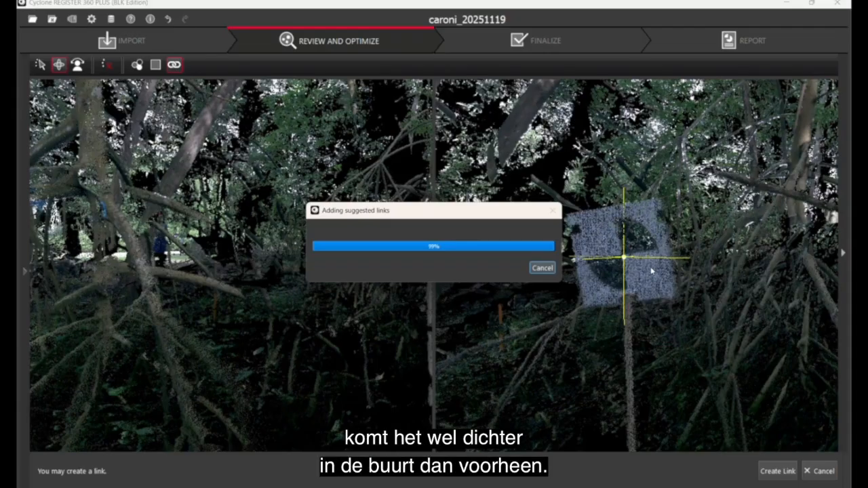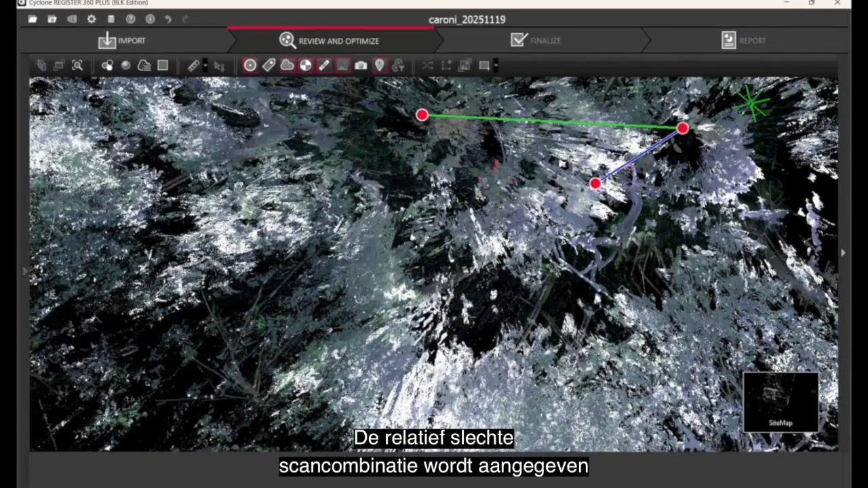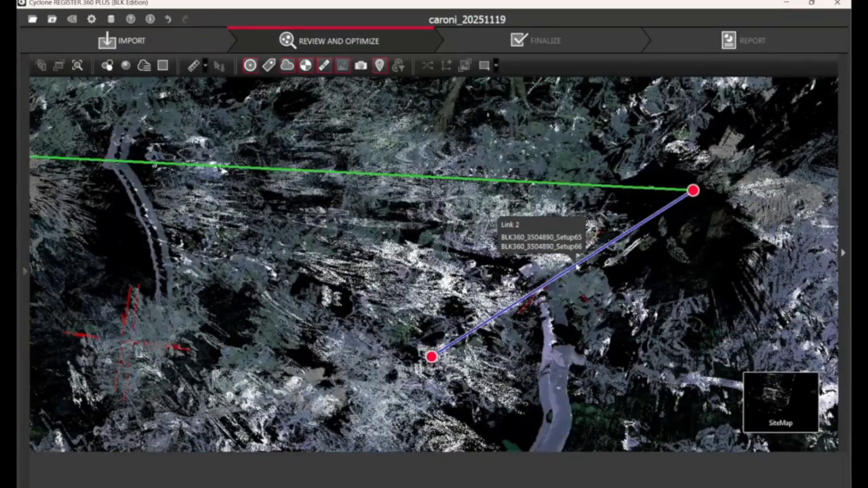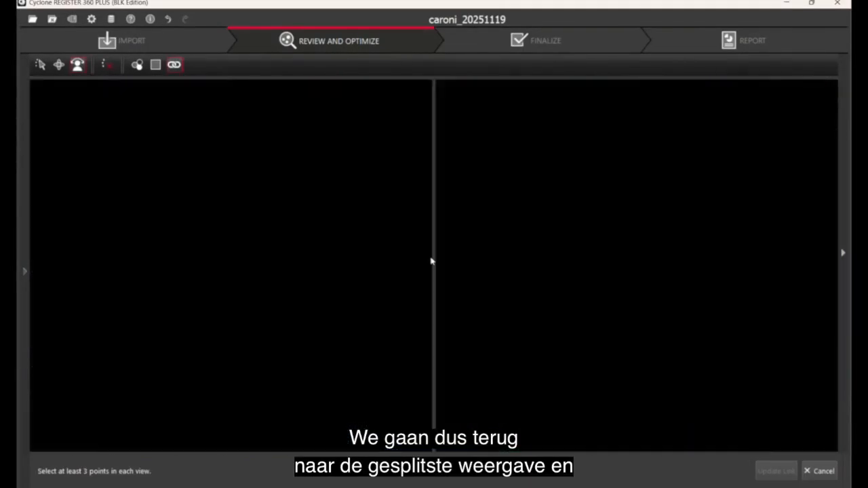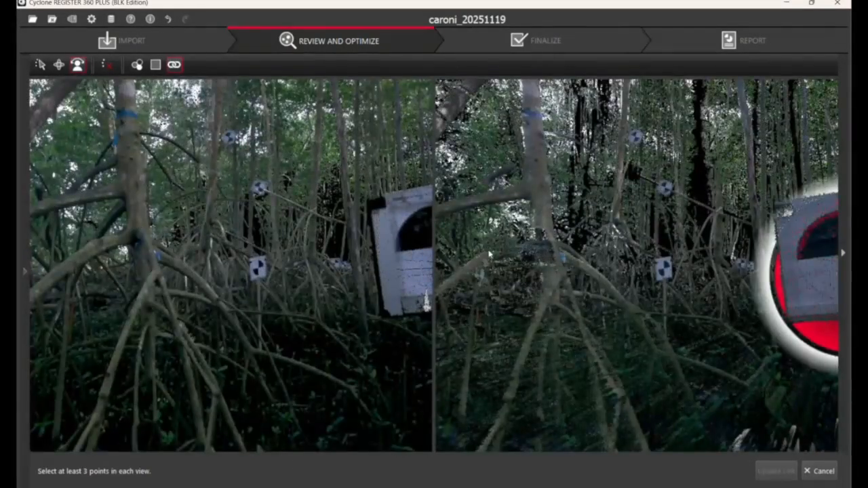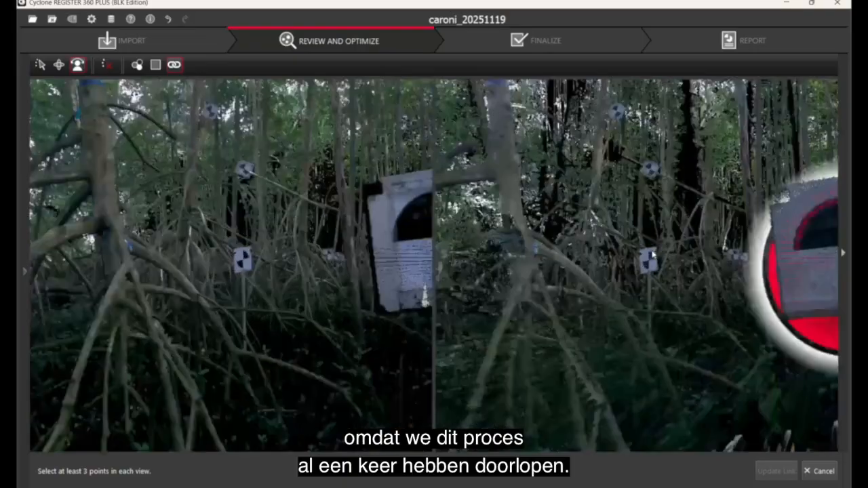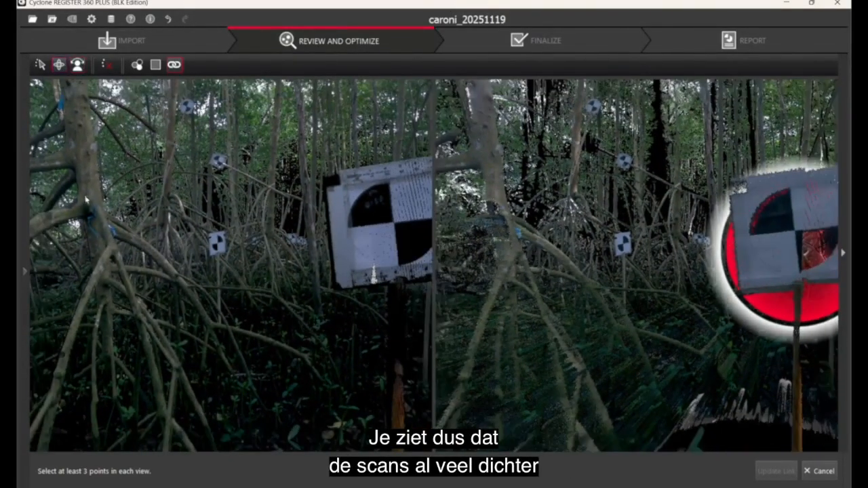So what we will do is accept this relatively poor scan combination and redo the process. The relatively poor scan combination is identified by a blue line. So we're going to go back into split view and redo the process. Now the scans are more accurately aligned because we've already gone through this process once. So you can see the scans are much closer together already.